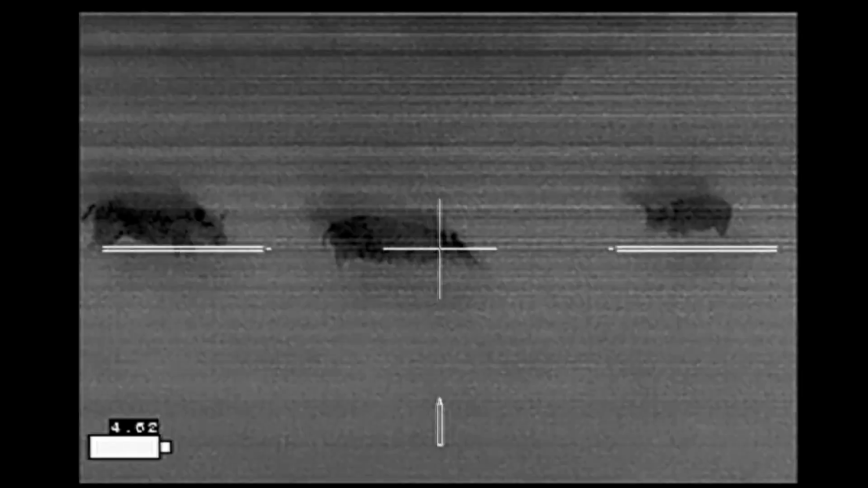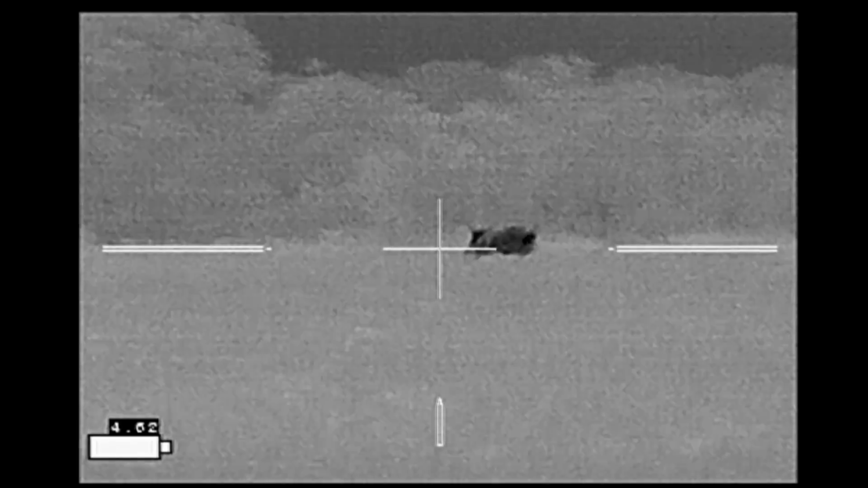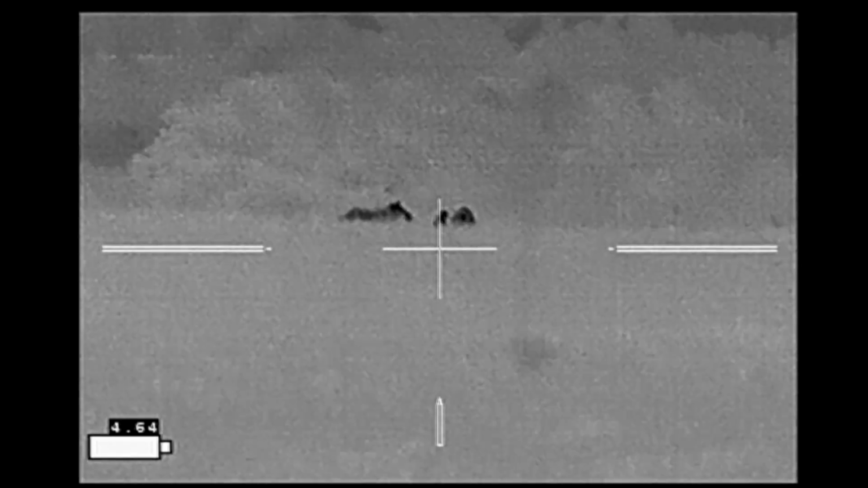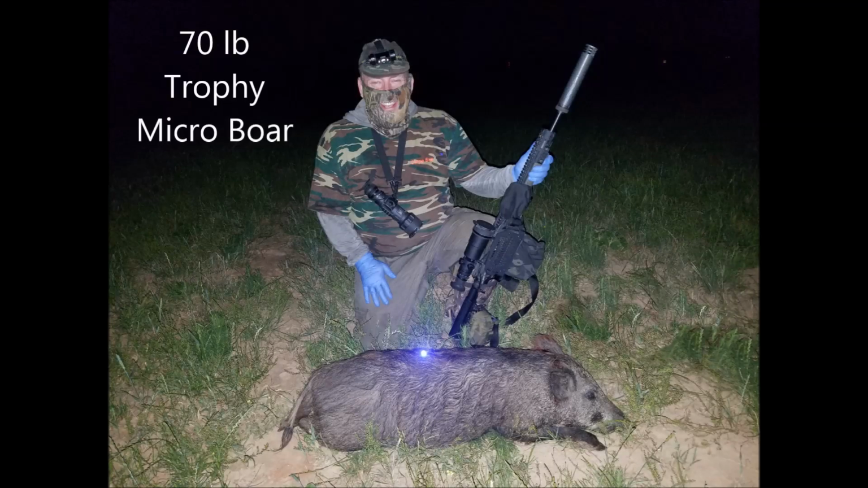So we'll try that out here. Here we go. Well, the big hog runs awfully fast, and I never got off another shot. All the other hogs are going over the ridge line, and despite standing still, I can't shoot at those, and there's cattle over there. So I ended up with a 70-pound Trophy Micro Boar, which is just slightly better than getting a trophy for participation.